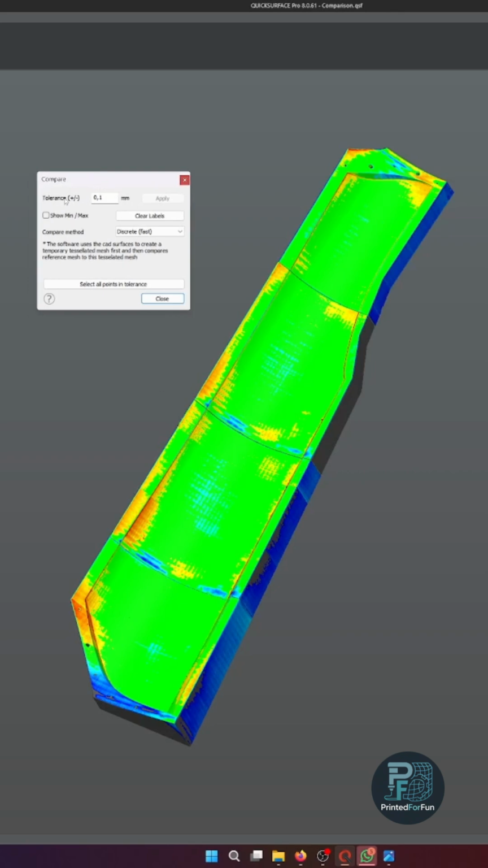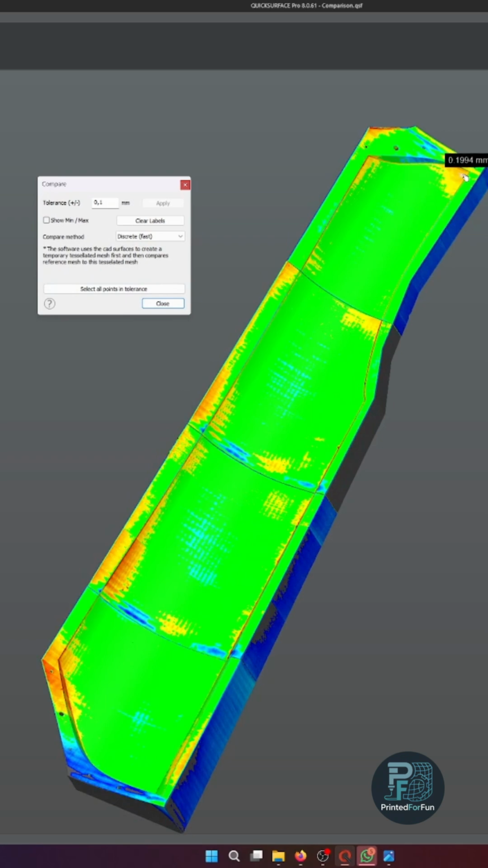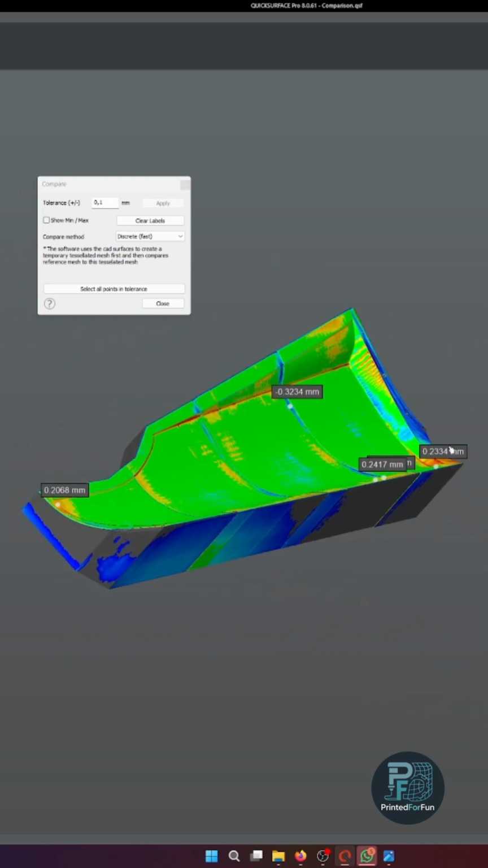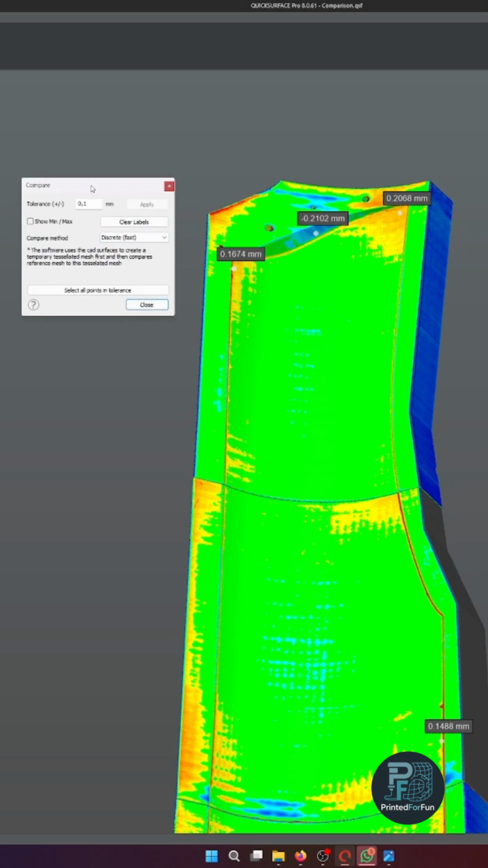This is currently at a tolerance of 0.1 millimeter. And if you zoom in a bit and select a few points, in the reddish areas where we have the largest deviation, and here the lowest, we're somewhere between, I would say, 0.2 and 0.3 millimeters tops, especially here in the inner radii, where the layer lines or layer seams are. But I'm quite happy, and since there is of course some sanding, filling and priming to be done,